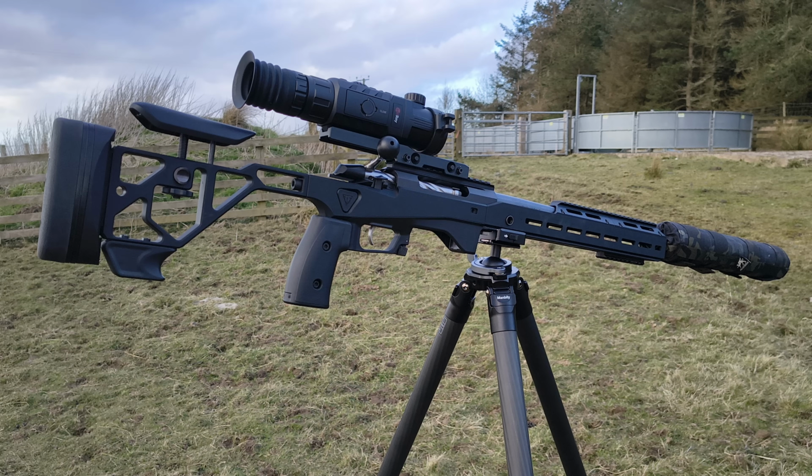Anyhow, I'm up here and I'm going to do my usual. I'm going to have a look round here on the lowlands first, and then I'm going to pop up onto the top part and see what's kicking around up there. I've got the Fox Pro caller with me. I've also got the big boy out tonight, the Tikka T3X Ace Target in .308.